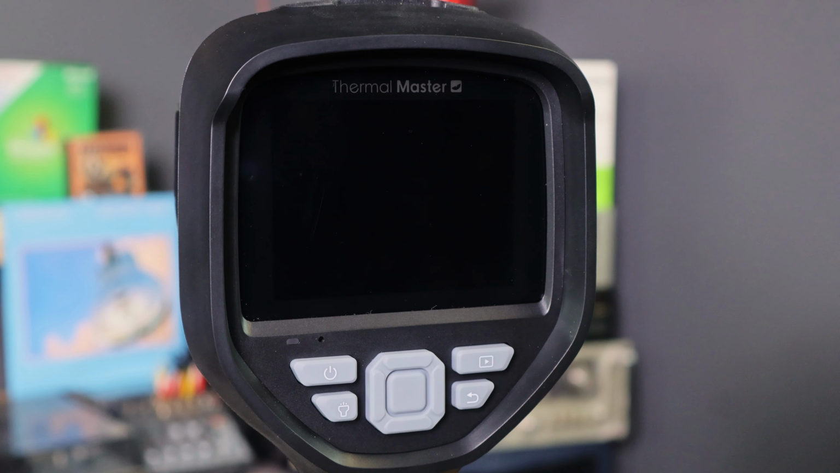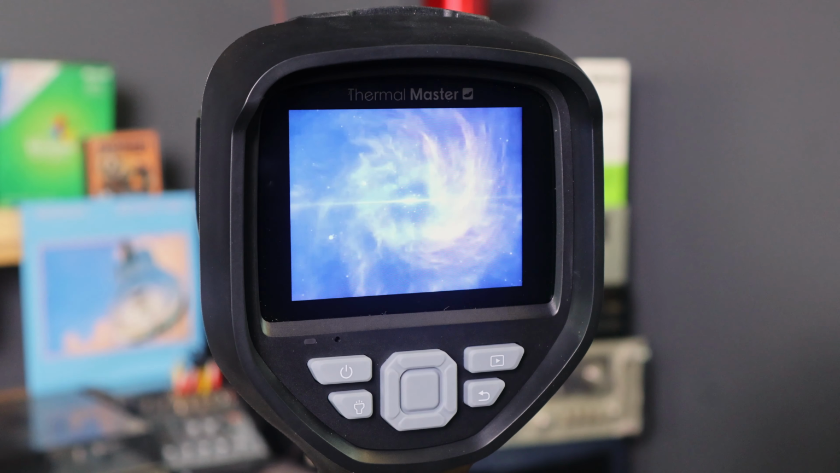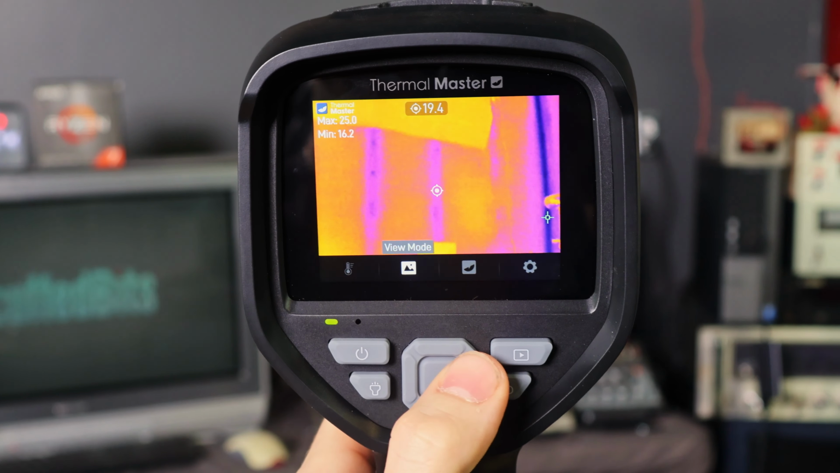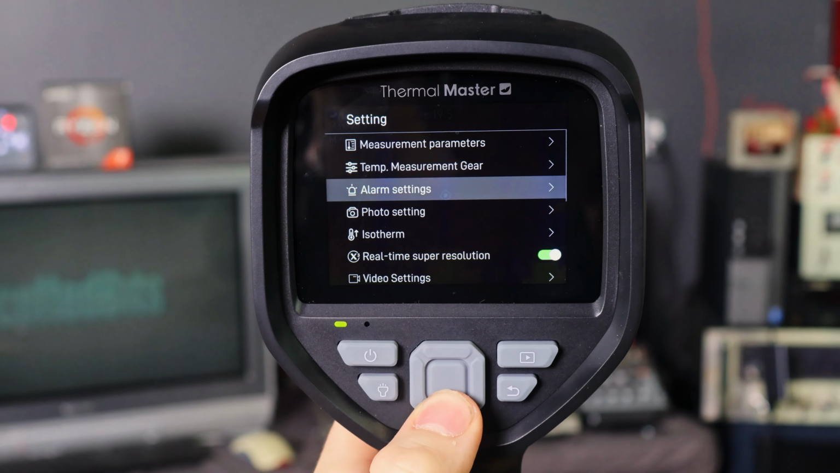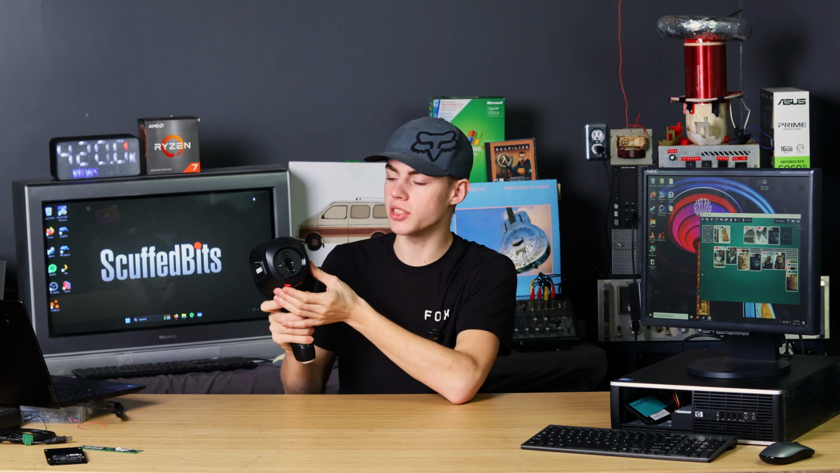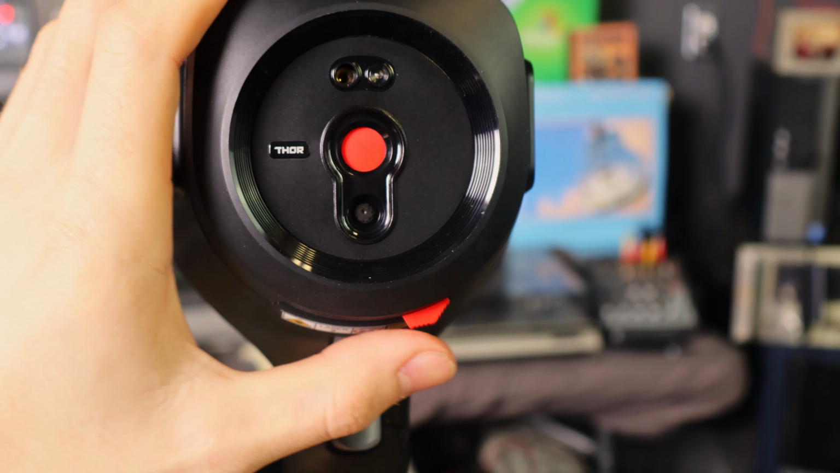The screen looks good, the interface and the buttons and stuff, it's all pretty self-explanatory. I didn't have any issues figuring it out, and that's coming from someone who has never used a thermal camera before. On the opposite side, you've got the actual sensor in the middle there with this shutter if you want to protect it when you're not using it.